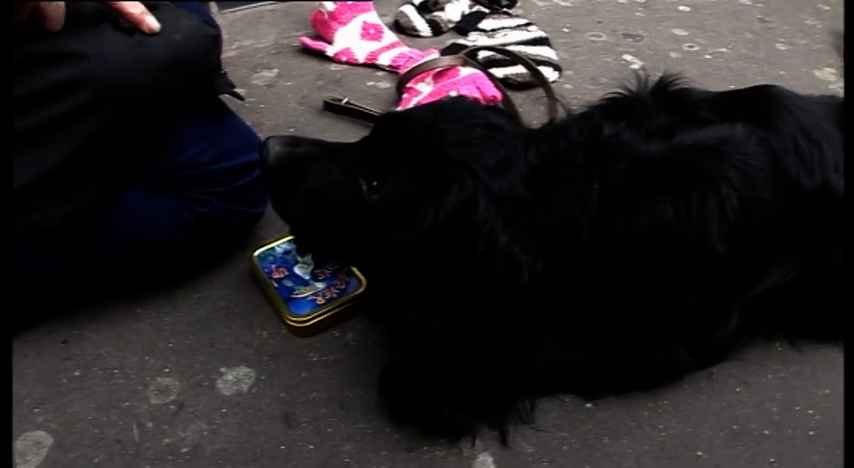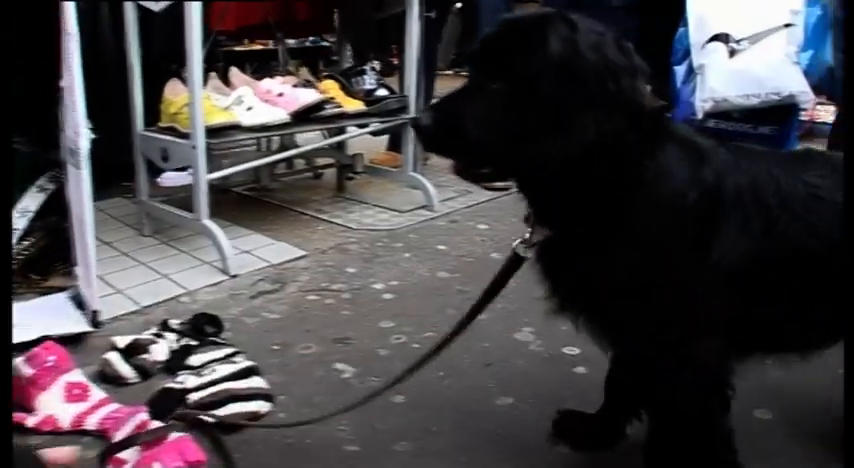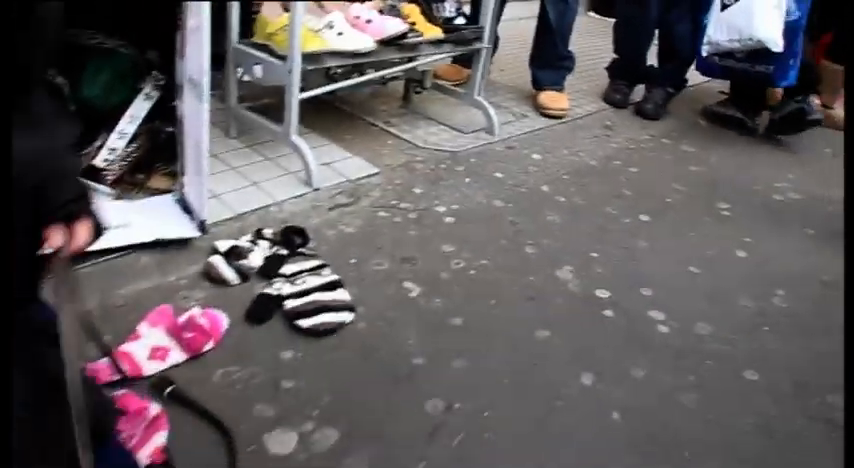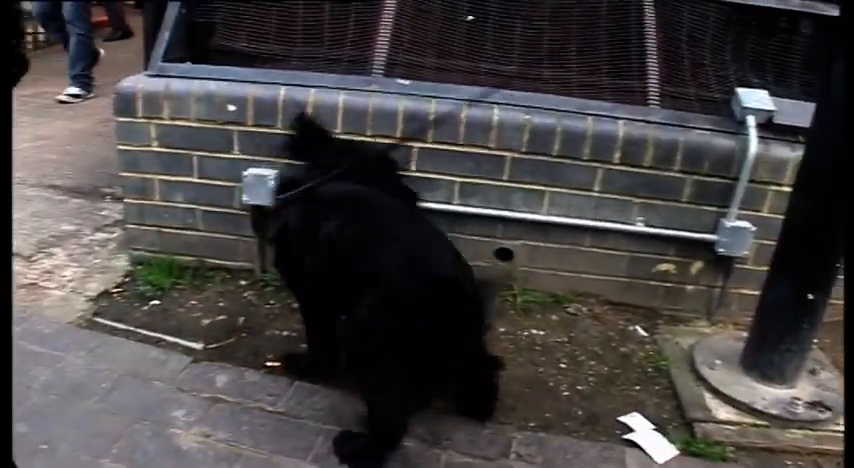The tin may once have contained cannabis, but that's not enough to get his ball. I don't reward for contamination. I'm sorry. You don't get your reward. For Diesel, these are tough times. You're a good boy, though. Yes, you are. Remnants of cannabis in a tin, hidden up high in a box. That nose, it impresses me every time. And the nose must deliver.